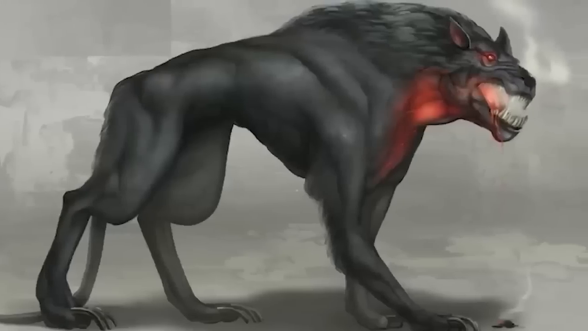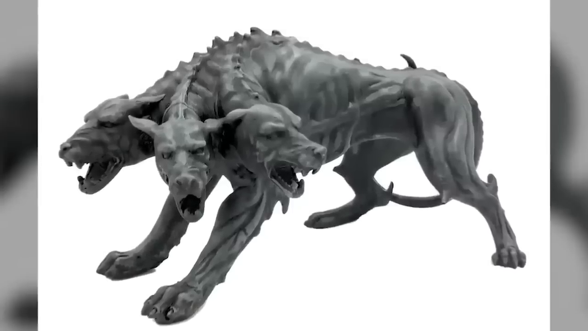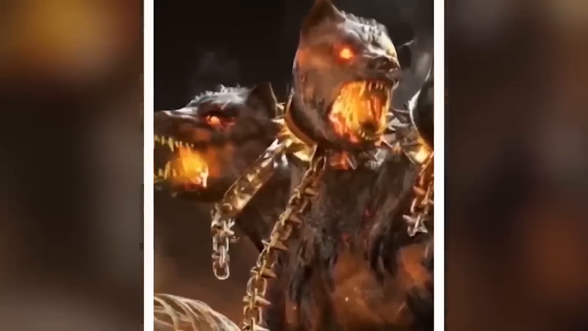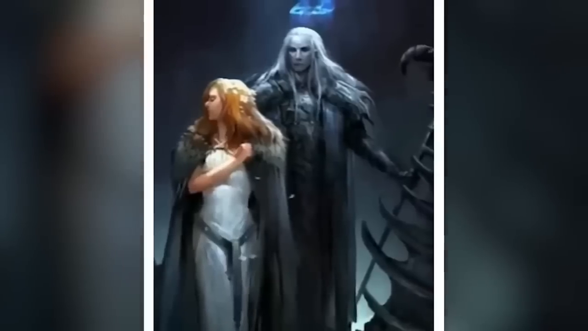Now let's talk about hellhounds. These supernatural dogs are supposed to guard the gates of hell. Ancient Greece had stories about them, including one about a three-headed dog named Cerberus. Legend has it that if you look into its eyes 3 times or more, you'll drop dead on the spot.